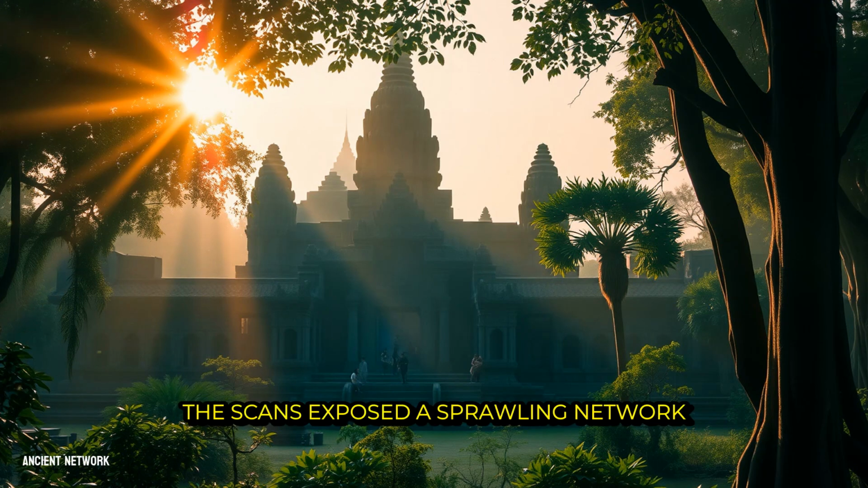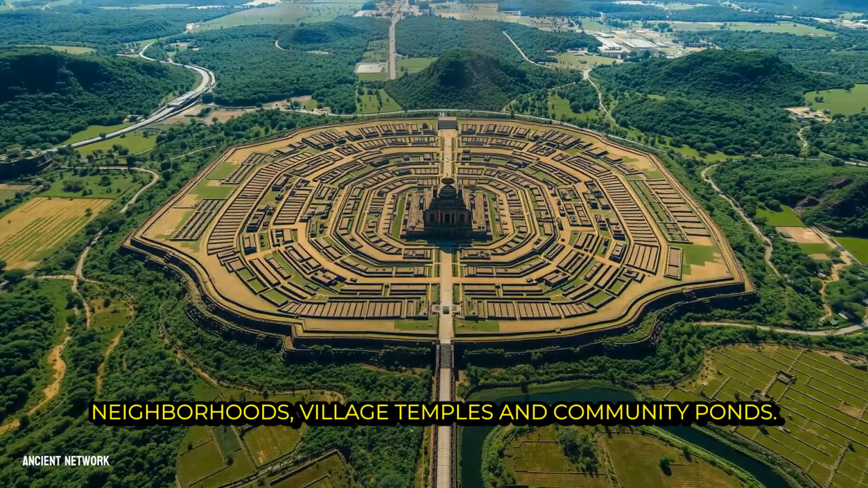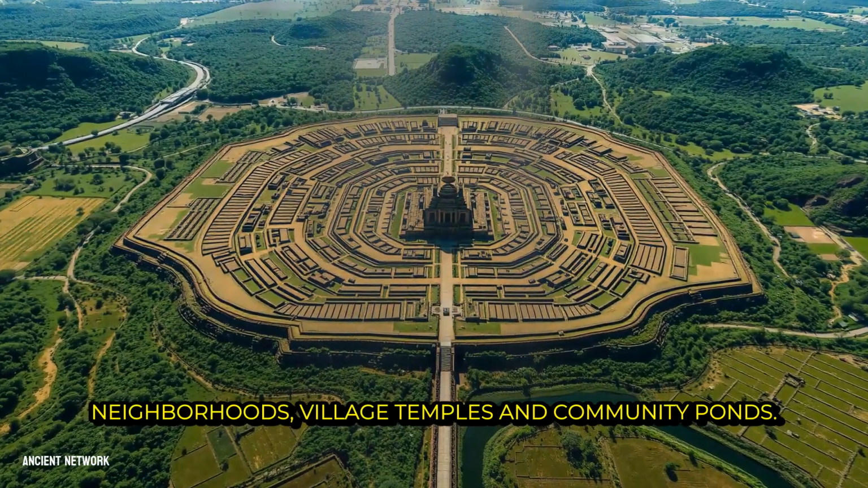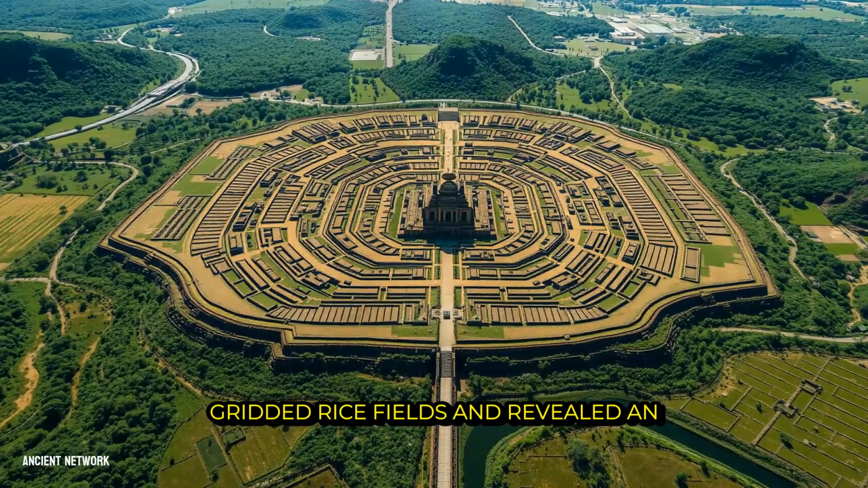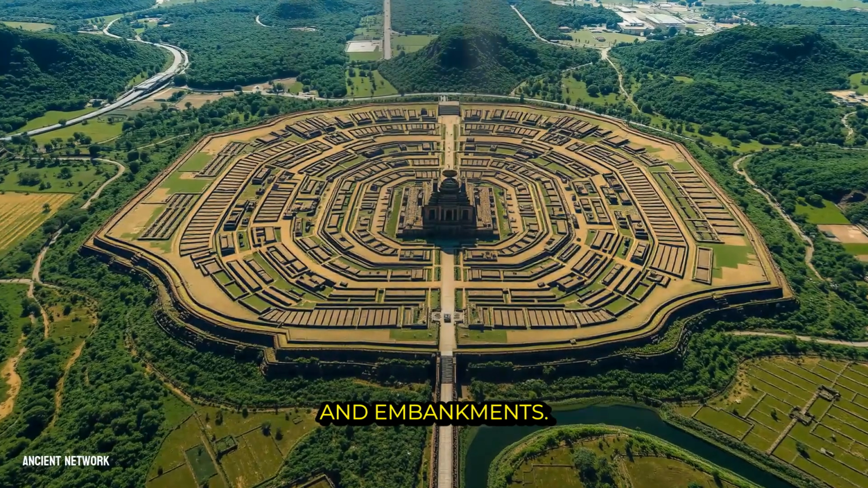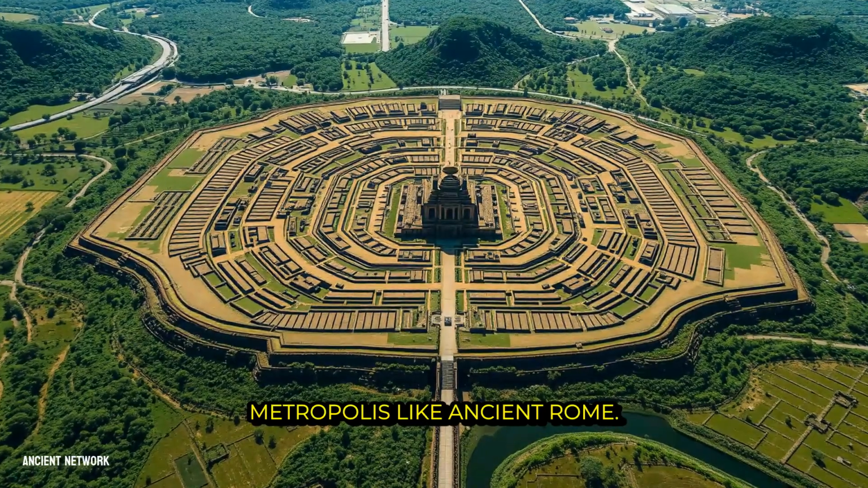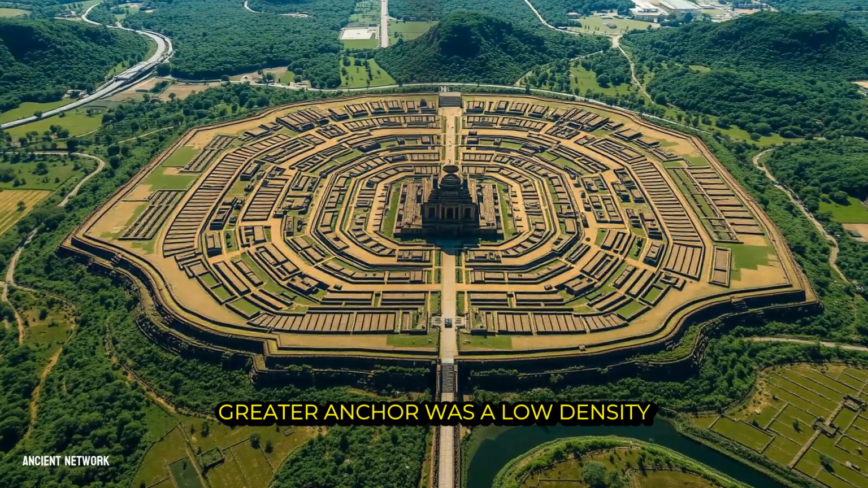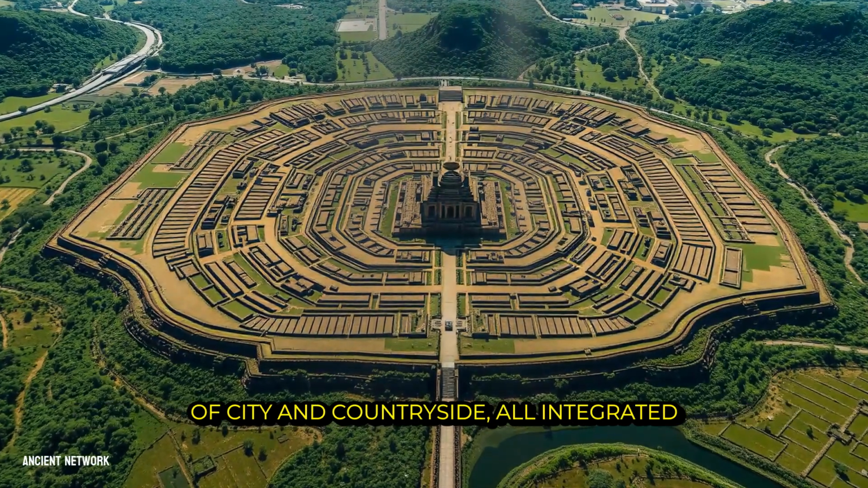The scans exposed a sprawling network of raised roads and earthen causeways connecting not just temples, but countless neighborhoods, village temples, and community ponds. They traced the outlines of vast, gridded rice fields and revealed an astonishingly complex system of canals, reservoirs, and embankments. This was not a dense, walled metropolis like ancient Rome. Greater Angkor was a low-density urban phenomenon, a meticulously engineered blending of city and countryside, all integrated by water.